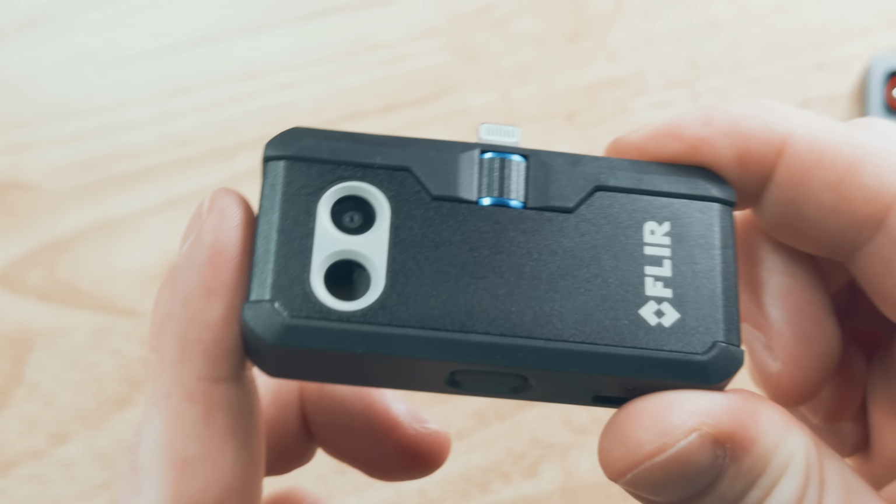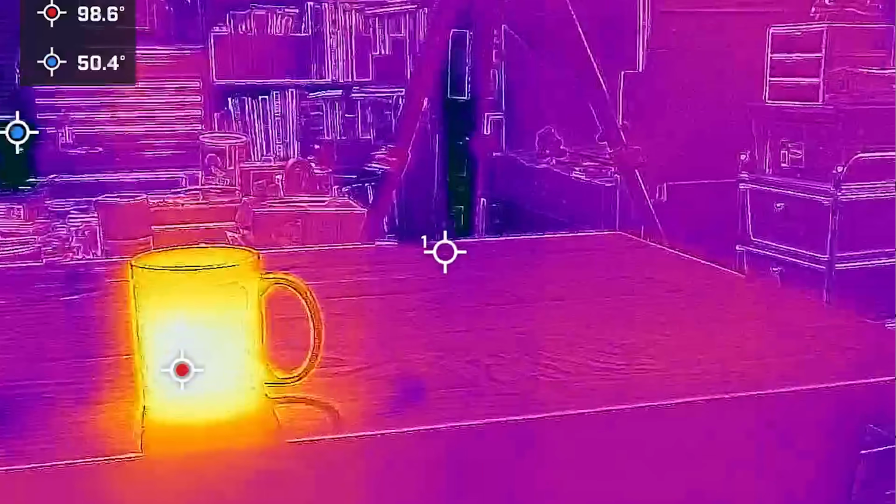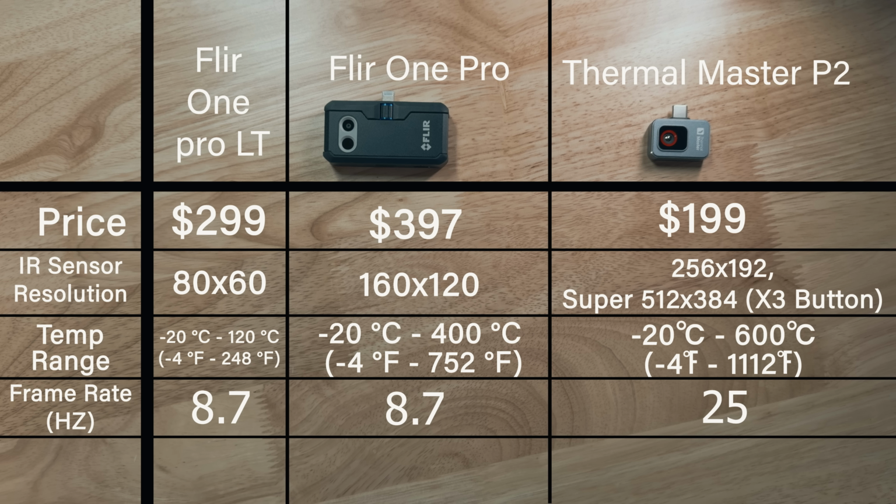However, the Flir Ones do have an extra camera on them that makes an outline to make the image look a bit sharper. The Flir One Pro has a temperature range of -20 to 400 Celsius, and the P2 has a temperature range of -20 to 600 Celsius. And this is where the Flir One Pro LT definitely falls short. Its temperature range is -20 to 120 Celsius, and the thermal resolution is only 80 by 60. Also, another huge difference is that the Thermal Master P2 has a really good frame rate at 25 FPS, whereas the Flir Ones only have around 9. So that's a pretty big difference. It'll be interesting to test that out.